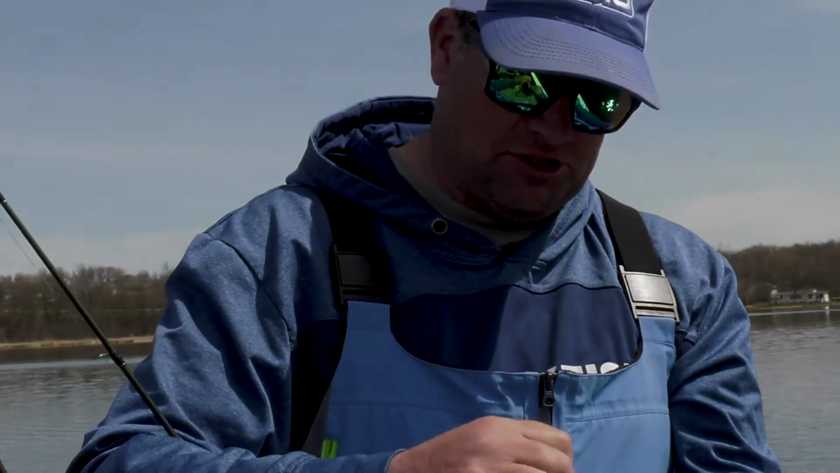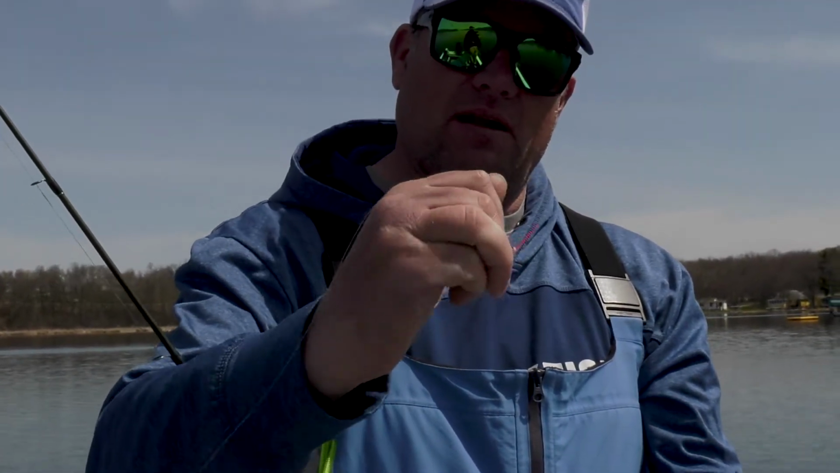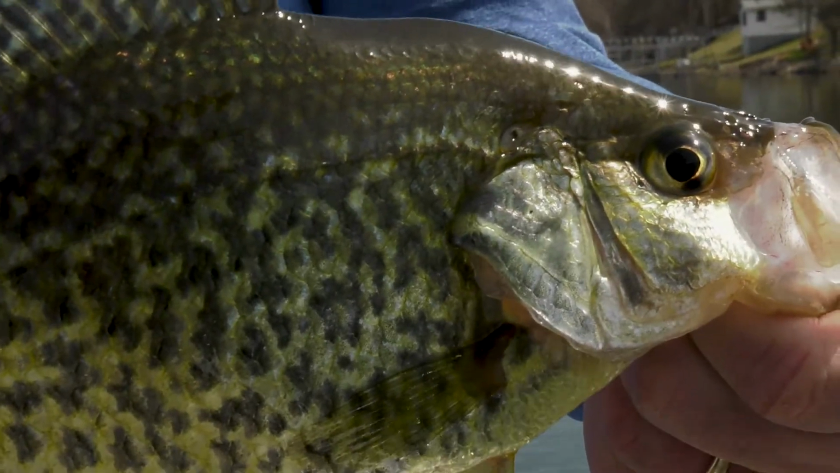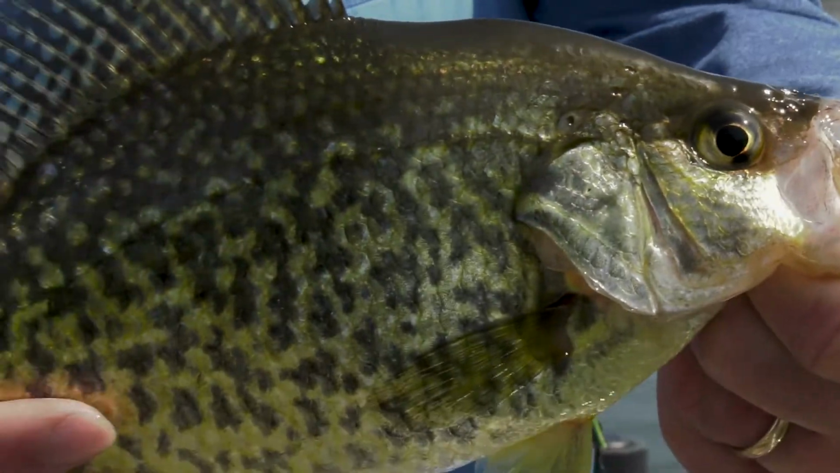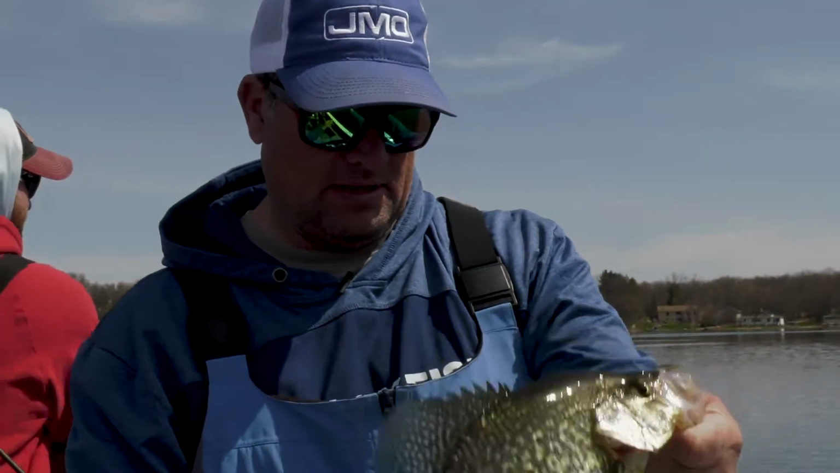Still using the same jig. Isn't that something? Probably missing a little bit of hair. Sometimes they work better the more beat up they get. I believe that. I think they get chewed up and get more action. Thinner hair is better. That's beautiful. Nice.